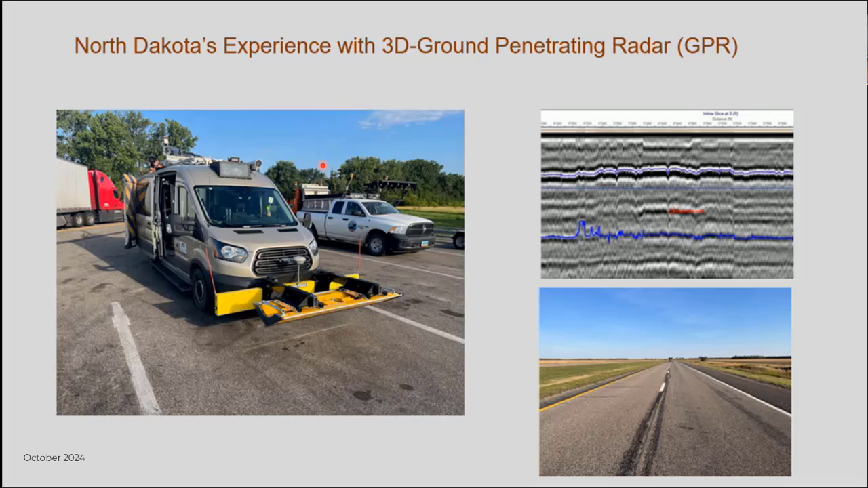You can probably see the van here in the picture on the left. This van is owned by the Minnesota Department of Transportation, and they nicknamed it the Road Doctor because it has so many different technologies that they're using to evaluate their roadways. It has about 8 or 9 technologies, LiDAR, as you can see on top, and then the ground penetrating radar equipment, as you see here.